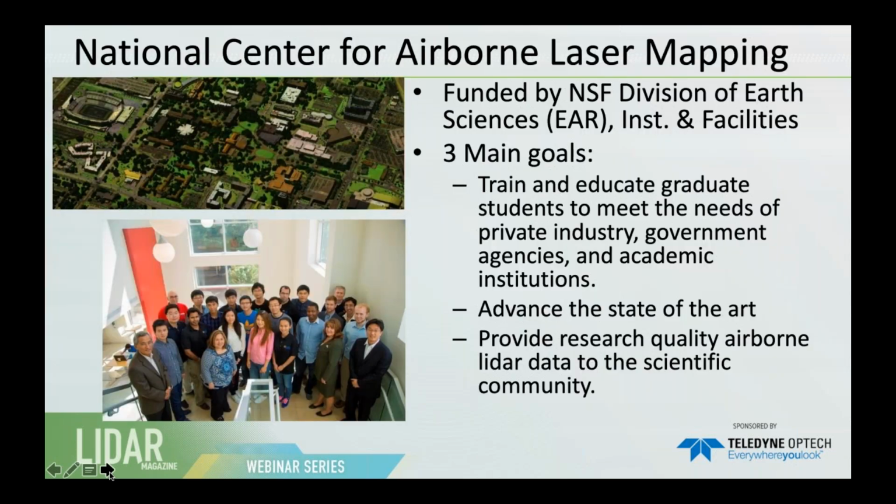So let me talk a little bit about our research center and why we have been involved with this. The National Center for Airborne Laser Mapping is funded by the National Science Foundation, and we are based at the University of Houston, and we also have a small component at the University of California, Berkeley. We have three main goals. Goal number one is to train and educate students, such as me, that go from knowing nothing to being able to lead large-scale survey projects using LiDAR and other geospatial technologies.